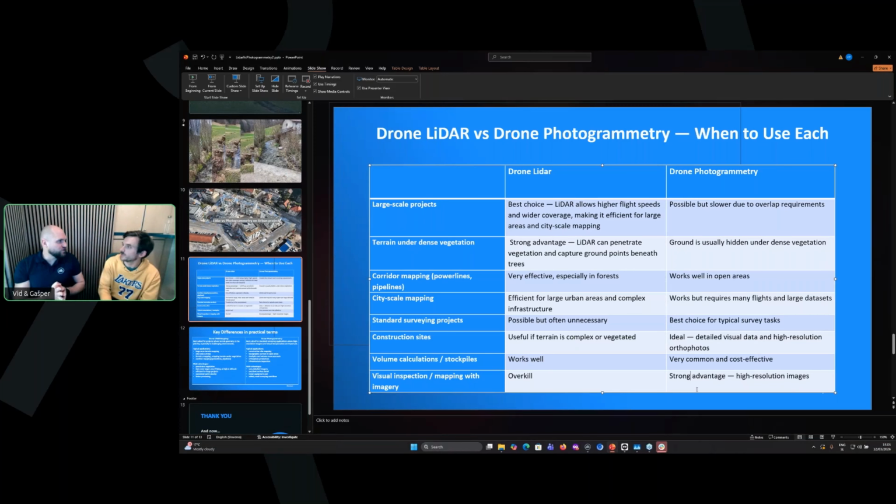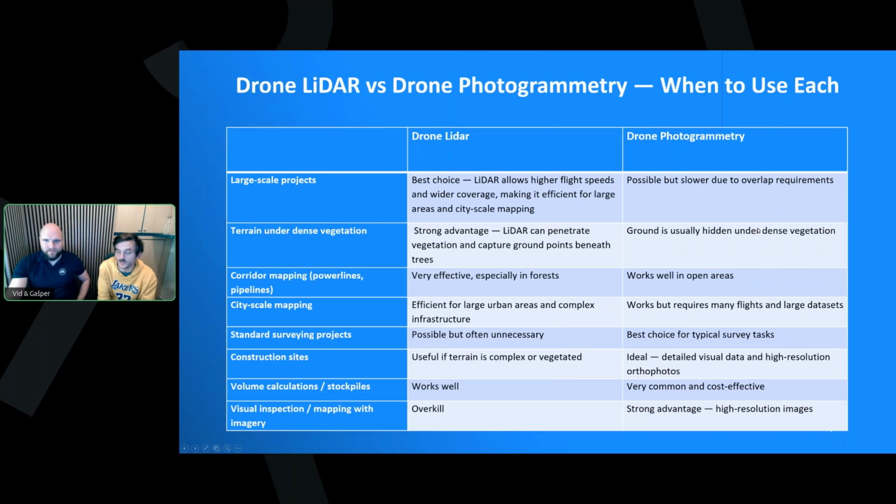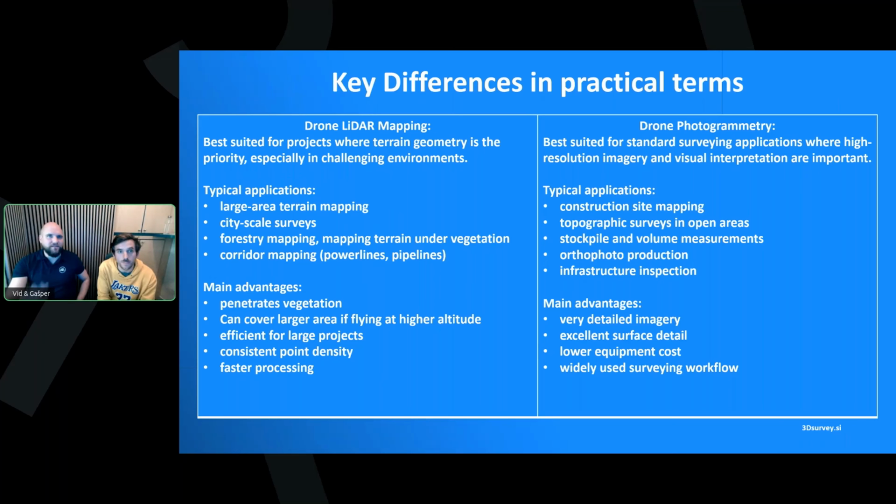With a small drone, you will be able to go closer, record the images from closer. The big one, you need to be more careful. Of course. And Matrice, it's super okay for this. And on the final slide, we prepared some key differences in practical terms.